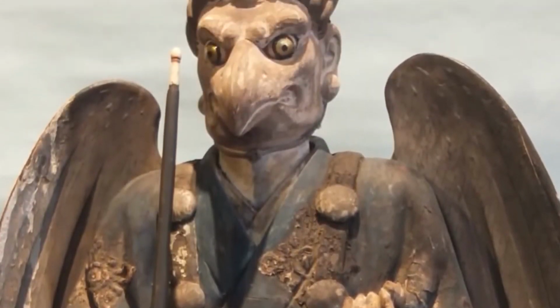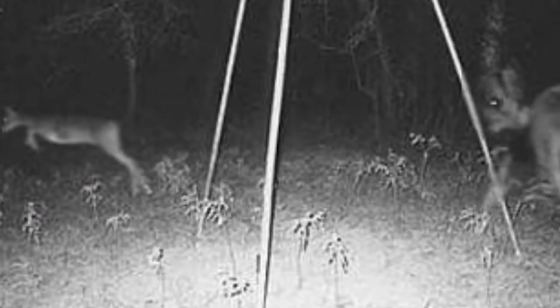Time for today's best pick. What's the worst predator you can think of? It doesn't have to be something natural. Do you have an image in mind? Find out if it's the same predator this deer is running from next.